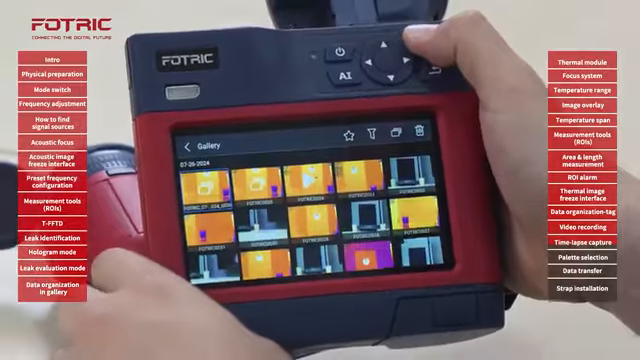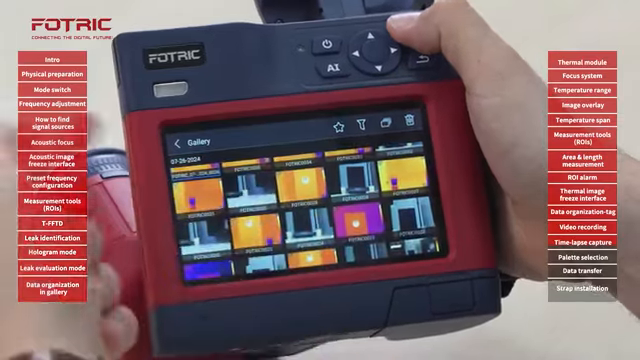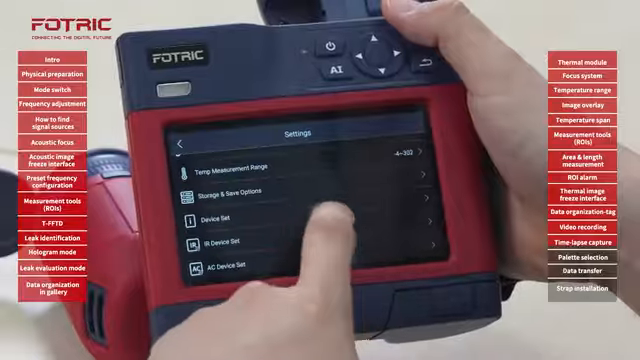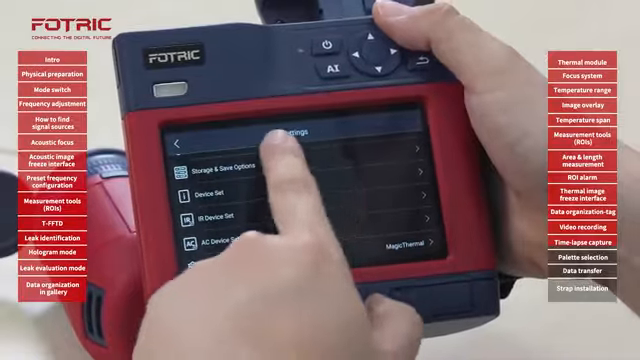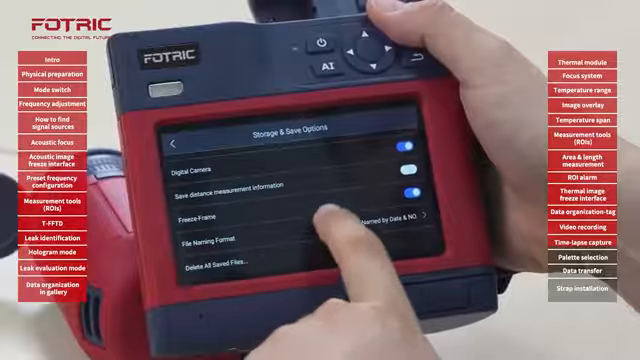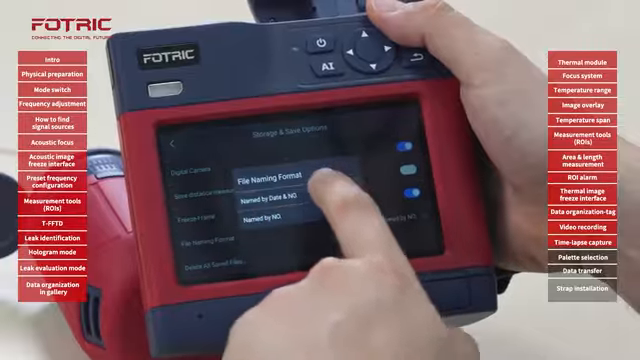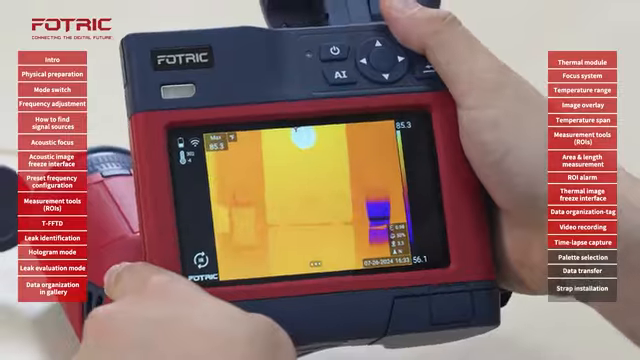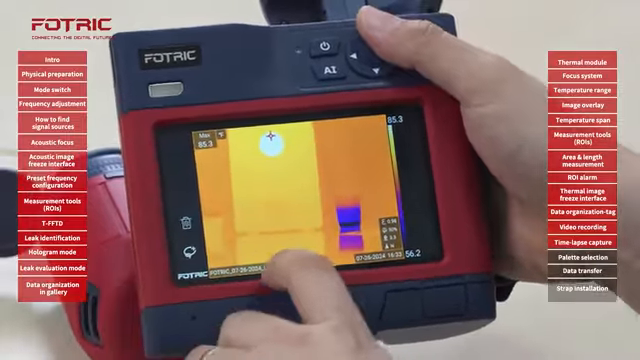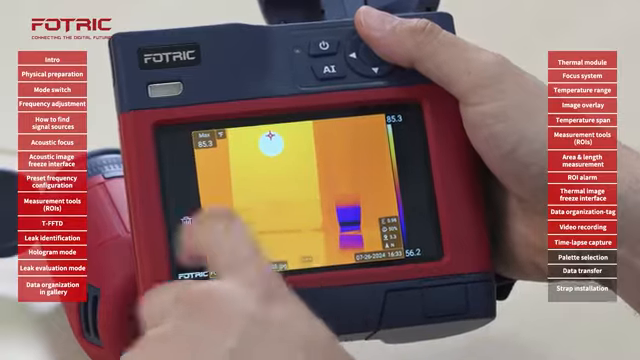Well, some of you like to save the images by number, sequential number, day after day. Some of you prefer to have both date and number on the image file. For that, I will go to Settings, Storage and Save Options, File Naming Format, and switch from name by number, as it was, to name by date and number. Now when I take a picture, it will be named with the date and the number, following a sequential number that is going to be reset back to 0 every new date.